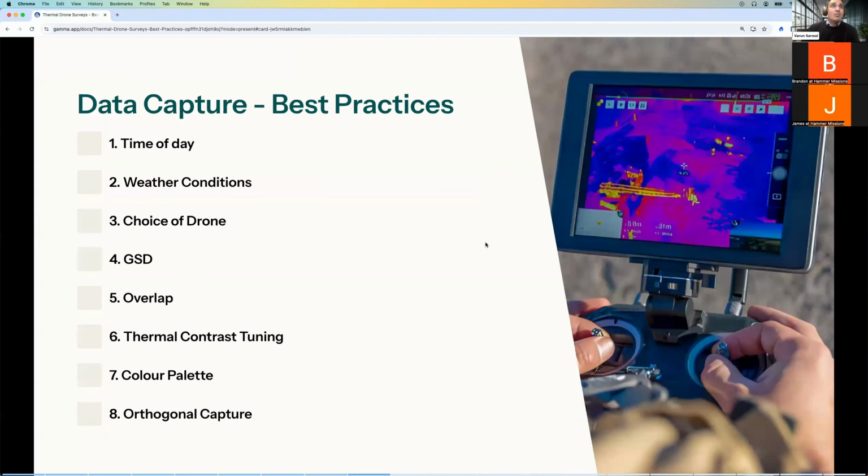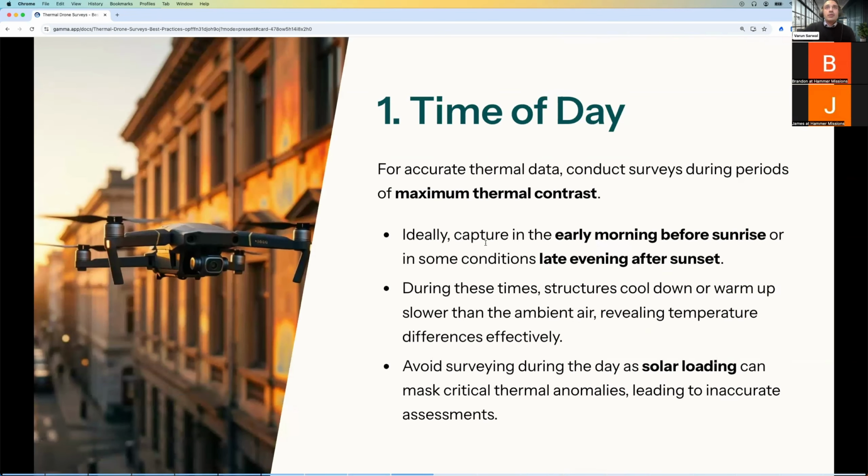And having said that, what are the best practices for data capture? There's a big laundry list of best practices, but I wanted to distill it to the top 8 things that are good to pay attention to, especially when you're starting to capture thermal data. So first of all, it has to do with time of day. When you want to capture accurate thermal data, especially of things like roofs, facades and buildings, you want to capture at a time of the day when you're maximizing the thermal contrast.